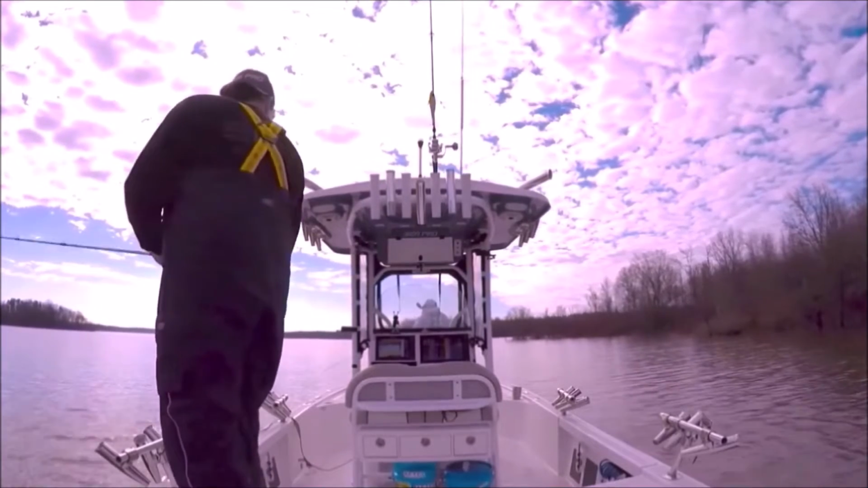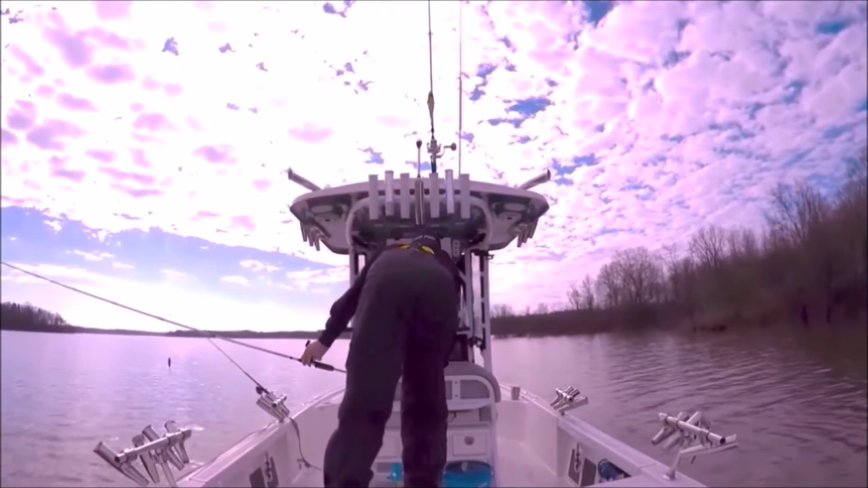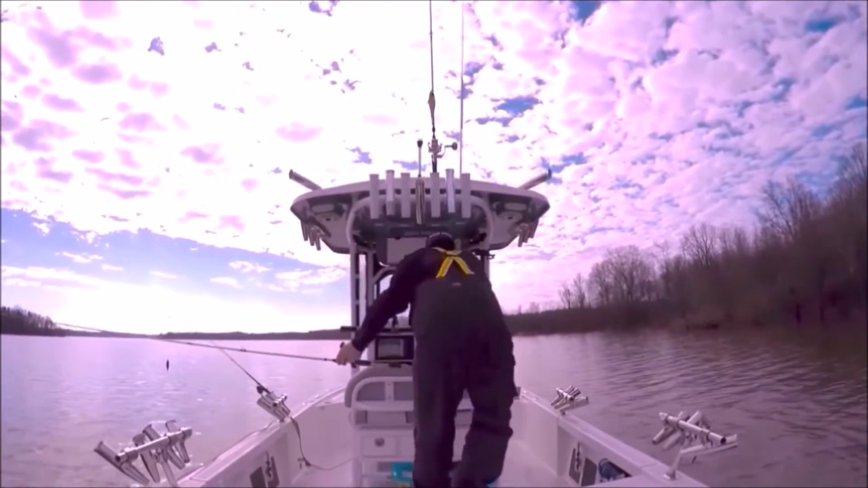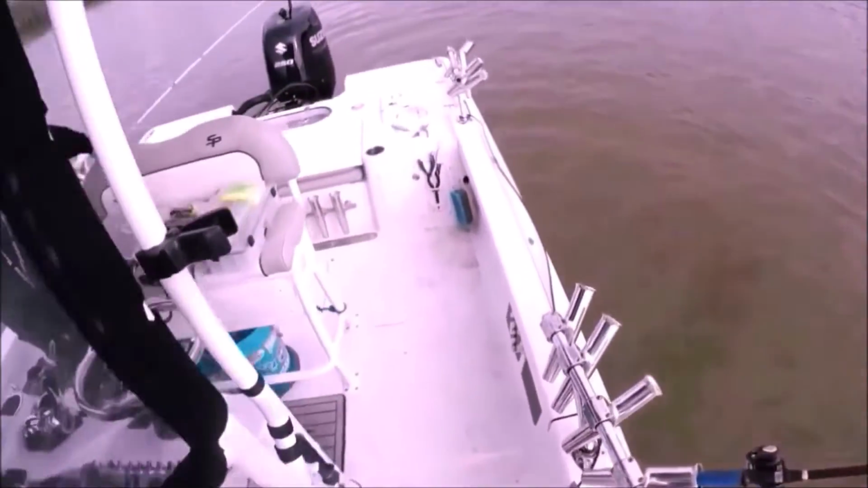Now it was a very slow day. We only caught a few fish all day long, and little things like this are just invaluable. So let's watch this one go on, and you'll see a few nice fish here caught because of side scan.